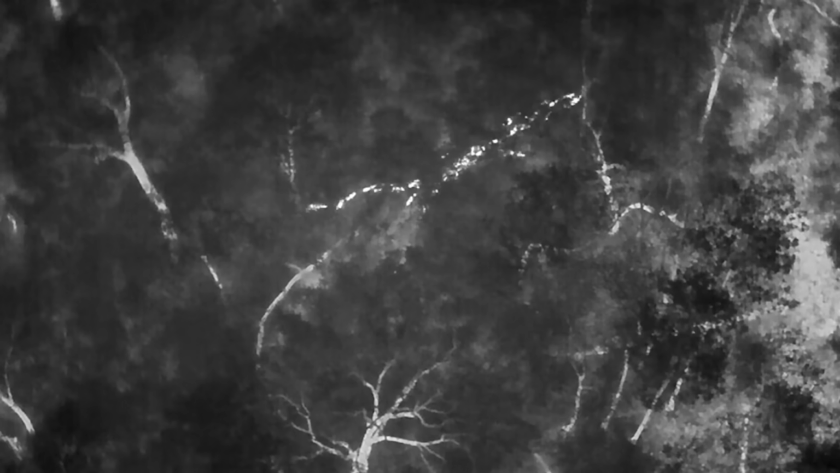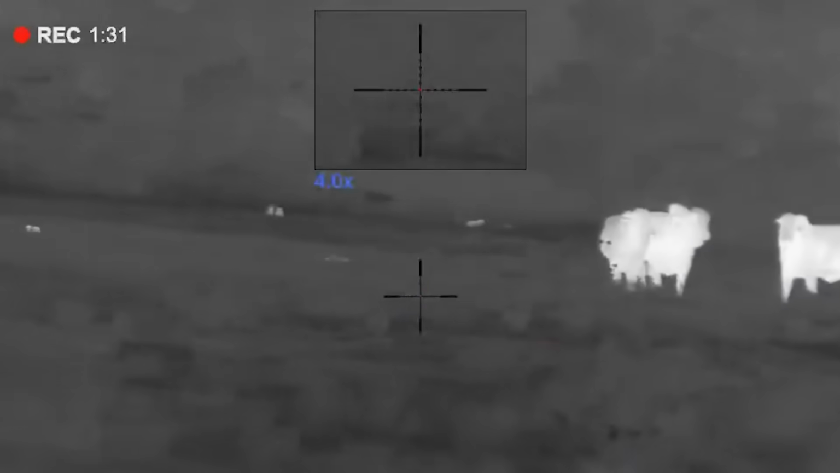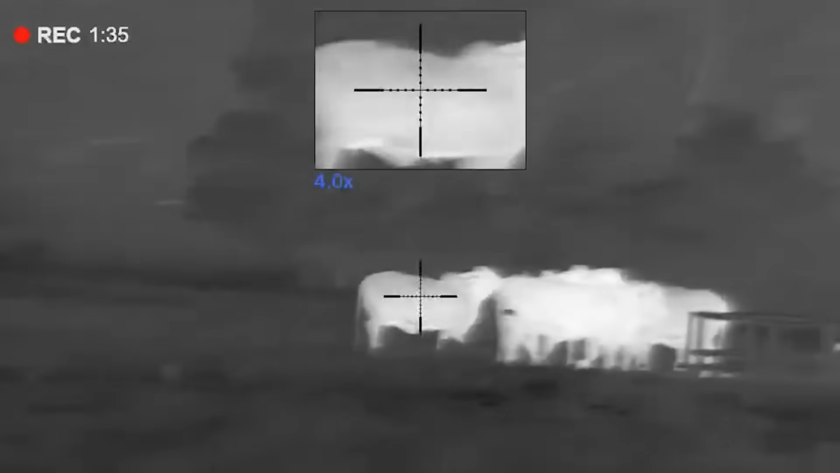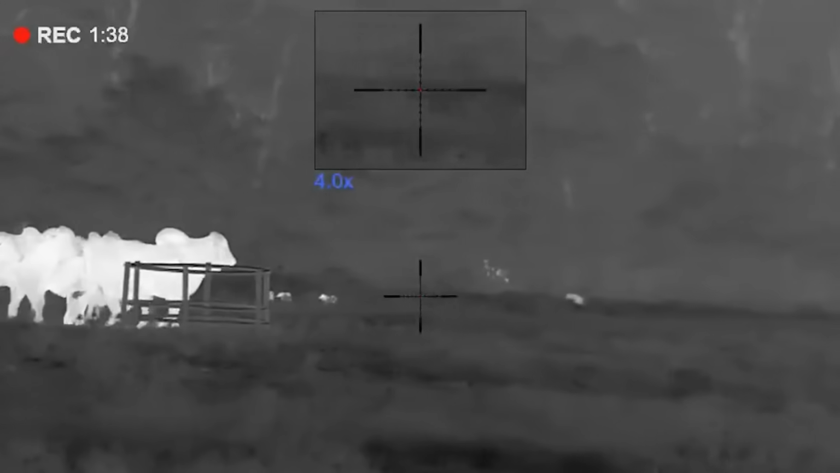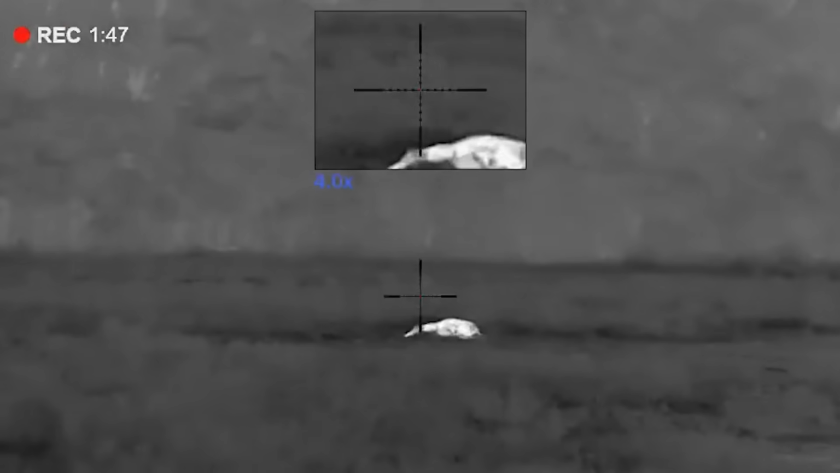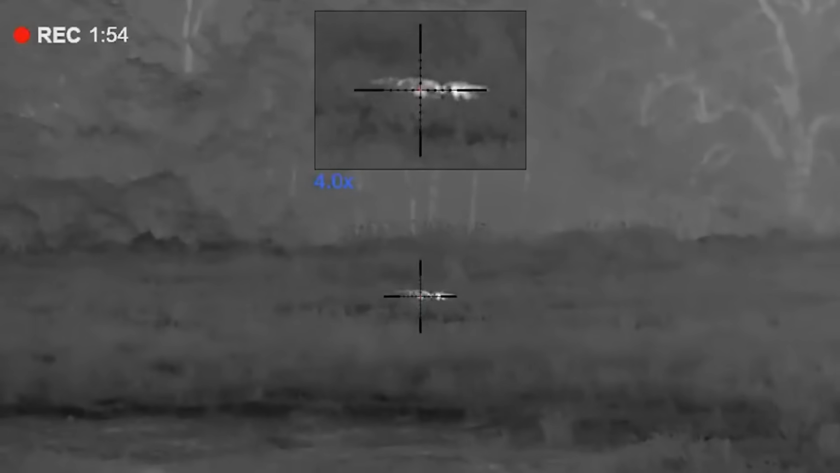On the ground, 2 trucks worth of experienced shooters begin a slow advance, using every fold in the terrain. The drone holds its orbit, the gap closes in near silence. The first suppressed shot cracks. On the thermal feed, one bright shape drops instantly. A second follows within seconds. The remaining hogs mill in confusion, and this is the part that separates a trained crew from a lucky one. The shooters keep working with the same calm rhythm, target by target, guided from above the entire time, from first shot to last, 18 minutes.